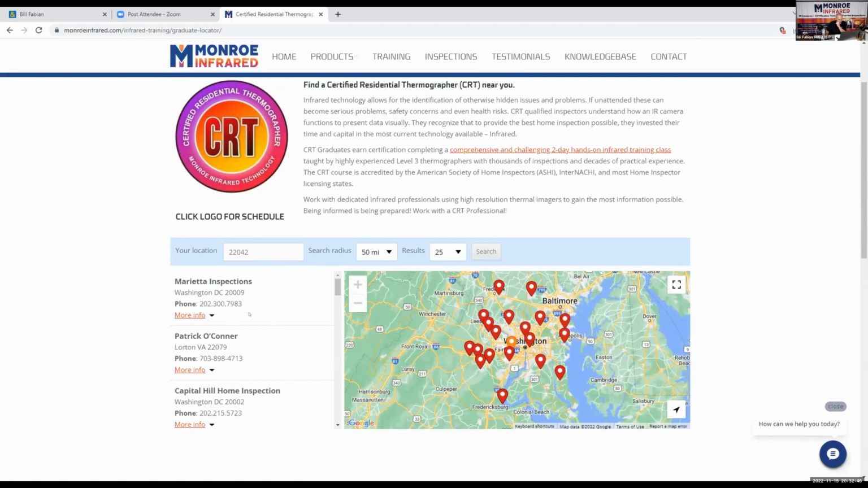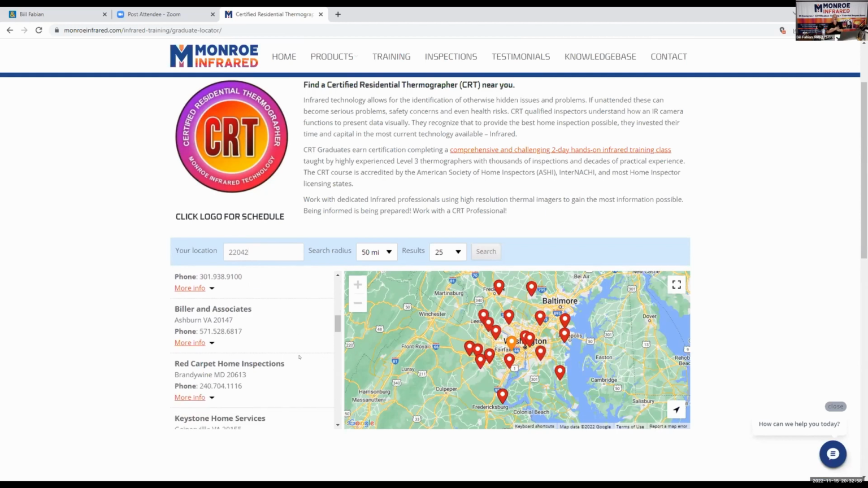Marietta Inspections, Washington, D.C., Patrick O'Connor, Capitol Hill Home Inspections, Pillar to Post, Red Carpet, Home View. Whether you're a one-man show or a 10-person multi-inspector, you only get one listing per company. So the same exposure for a one-man show versus multi-inspectors.